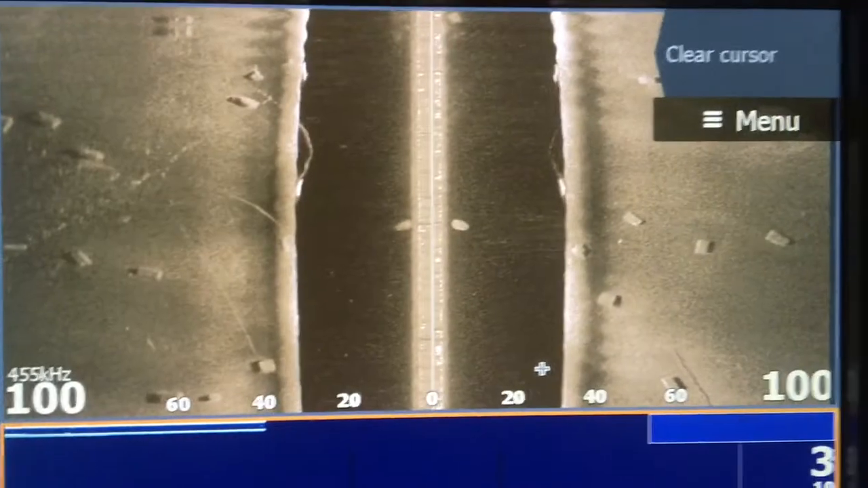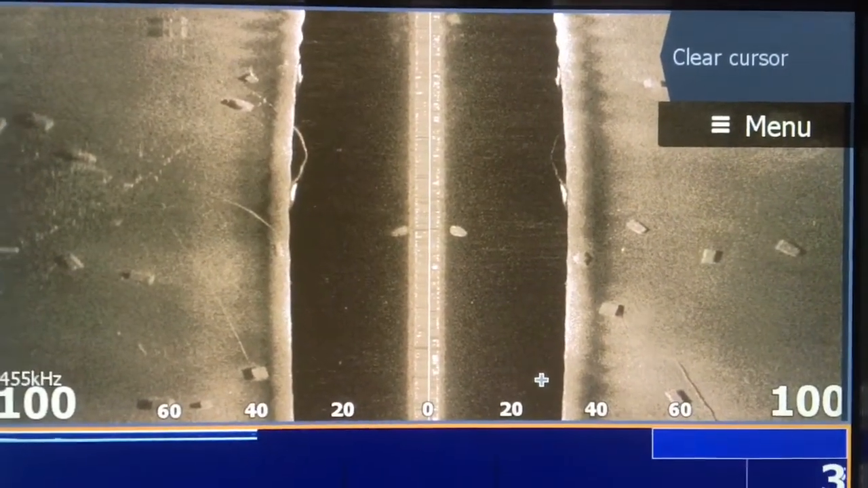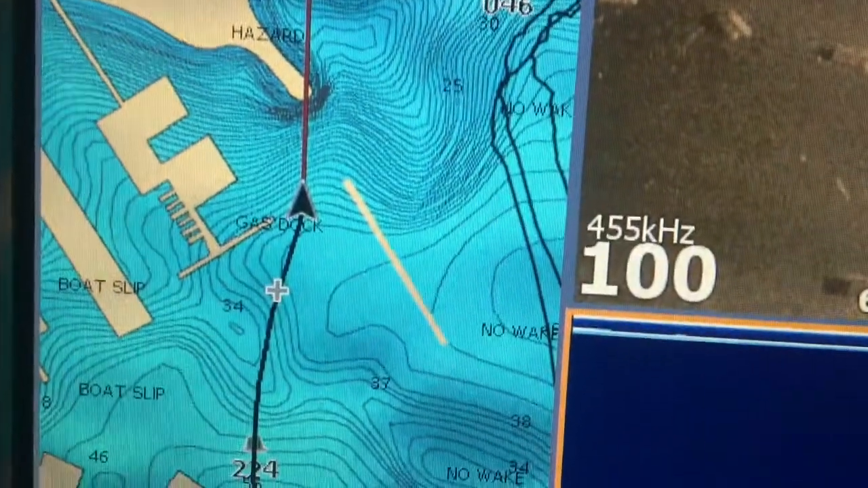And these are a bunch of anchors going into a marina. Thought that was really neat. See the cables going into the concrete blocks, holding them down. See the marinas right there. It's pretty cool.